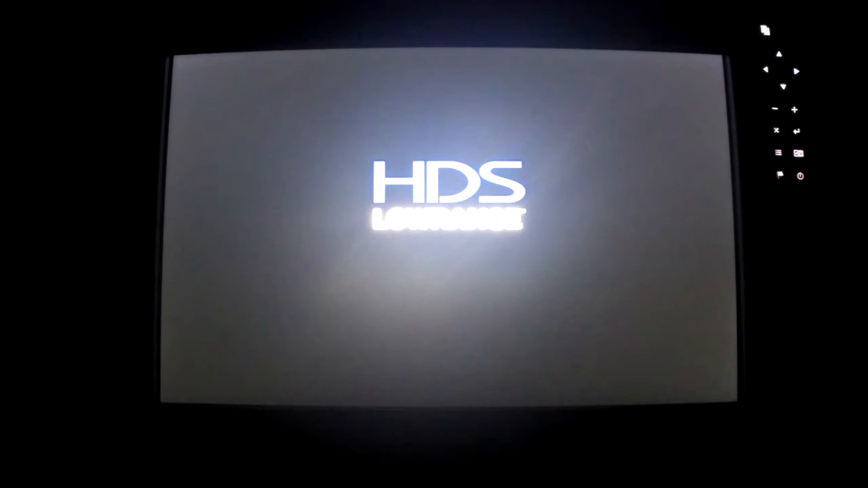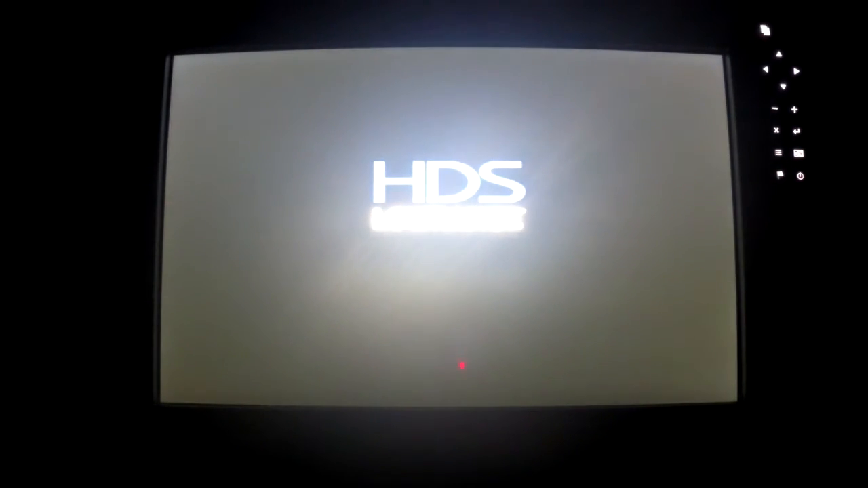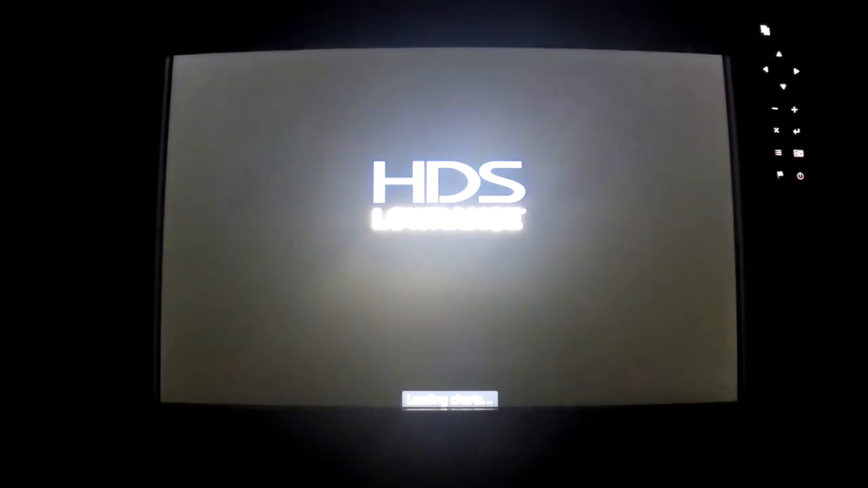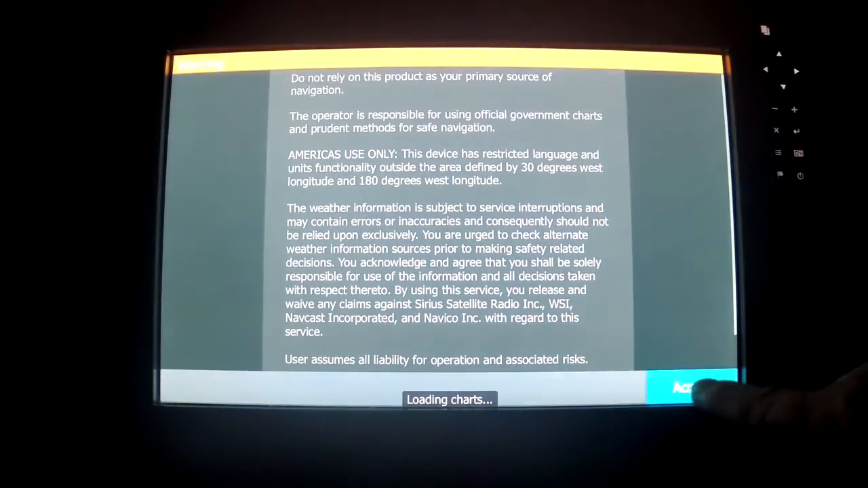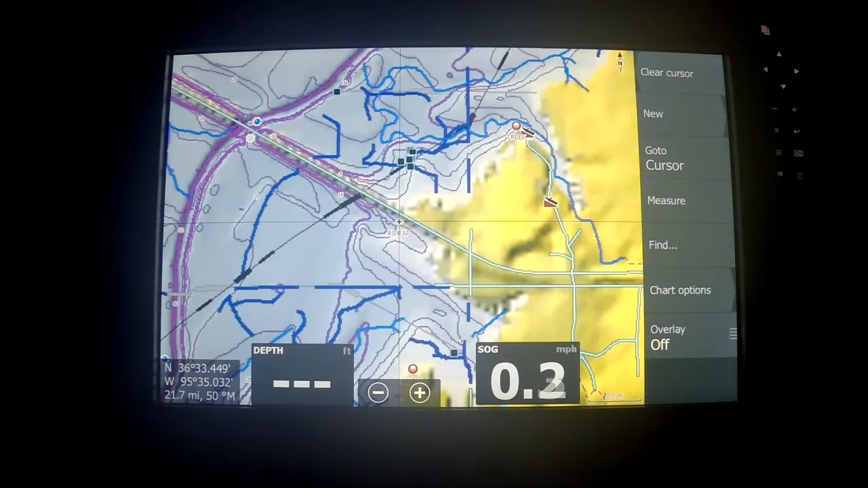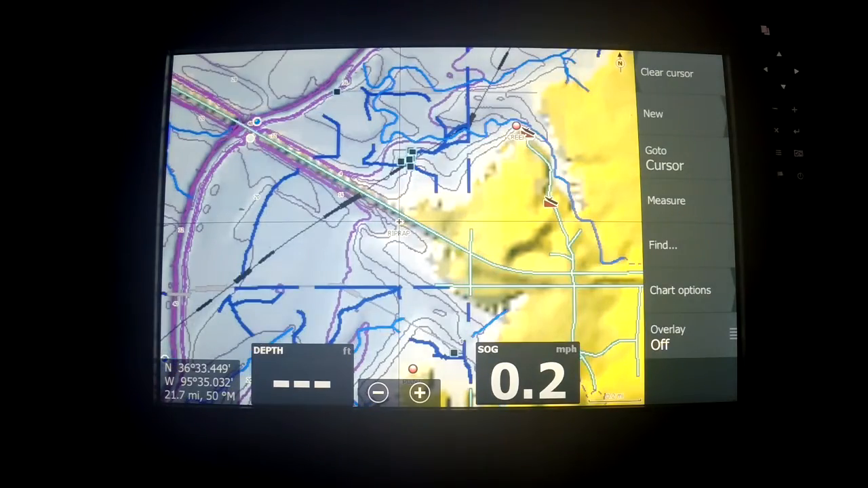Okay, I've turned my HDS unit on, and once again it's powered by an external 110 to 12 volt power source, and it's connected to my additional 12 volt power plug, and that's what's powering the HDS. Sitting home in my easy chair and getting ready to do some research on some of these lakes I may be fishing in the not too distant future.